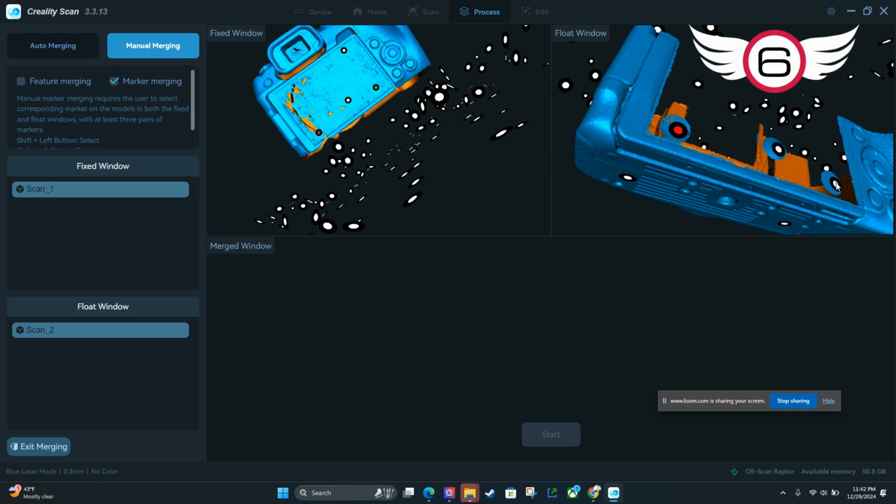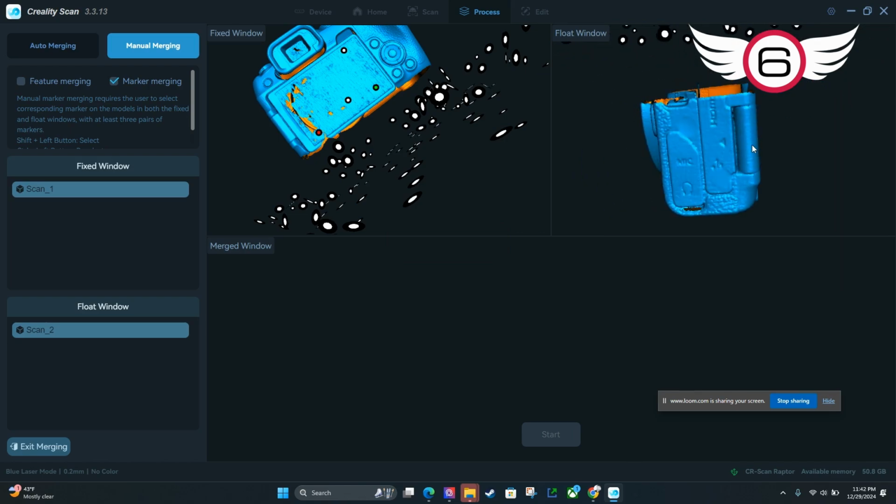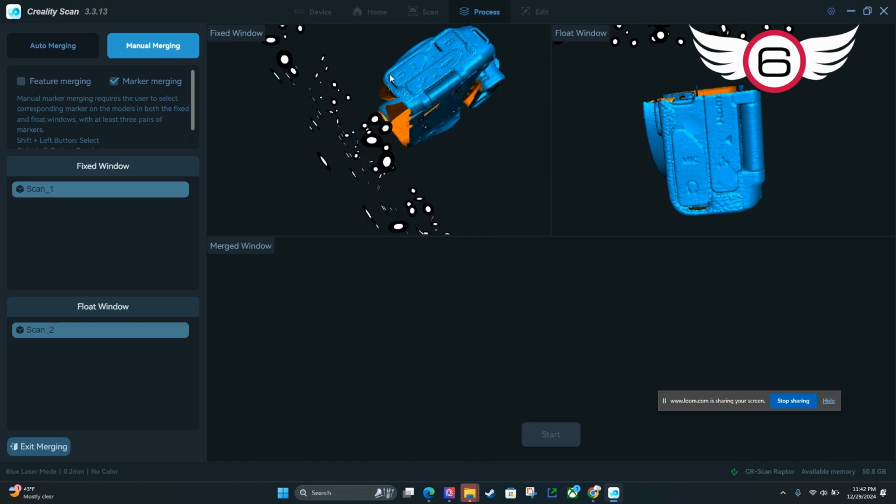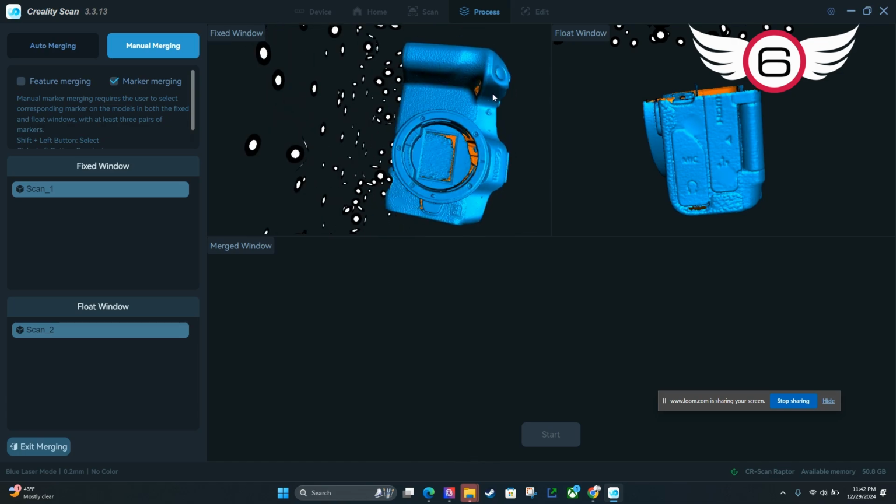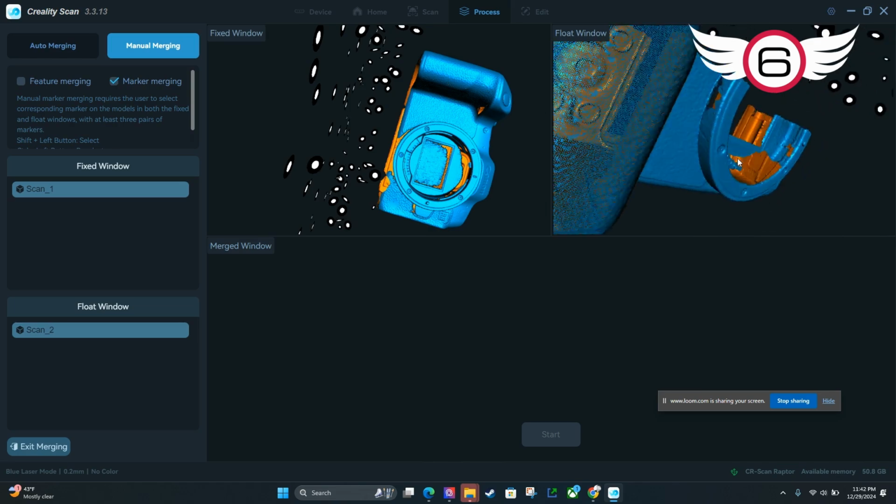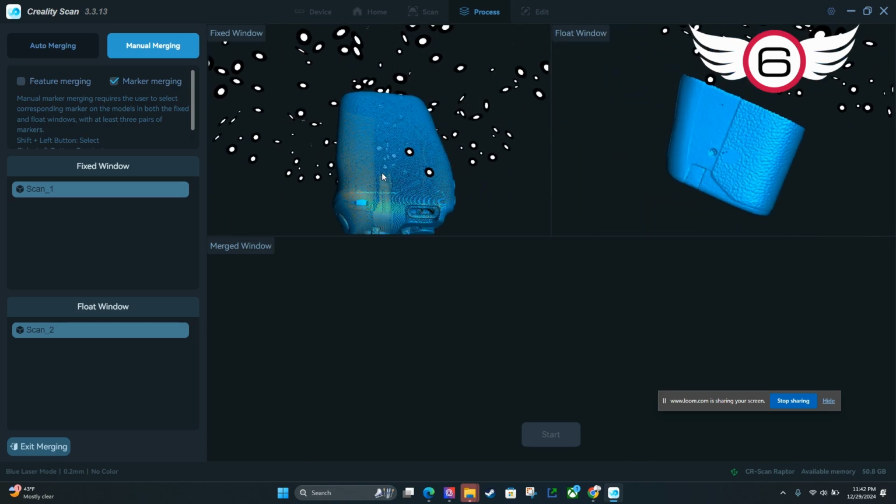I'll do shift there and shift there. And then it didn't really pick up any markers on that side, which is too bad. And it didn't really pick up any markers on the front side. And it saw the marker on this side on here, but not on here.